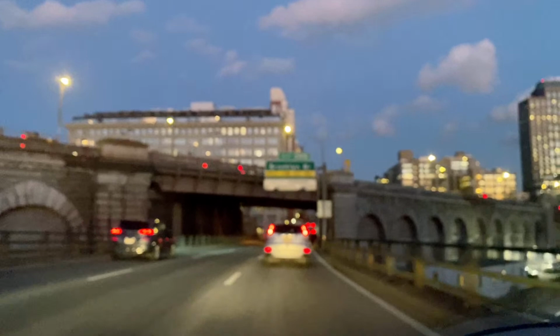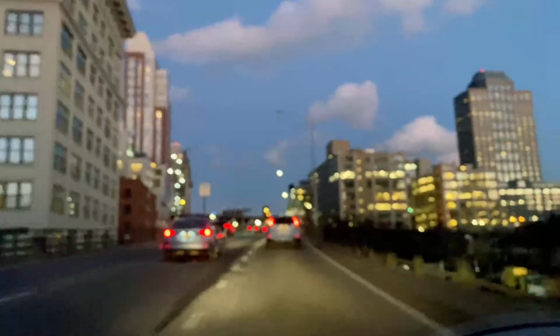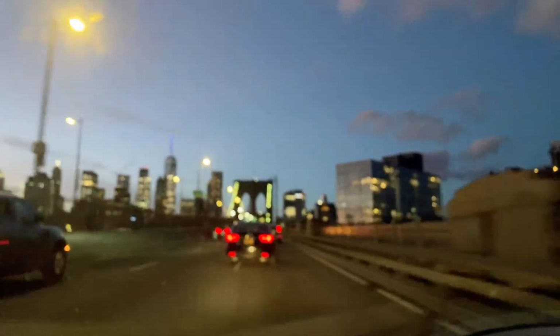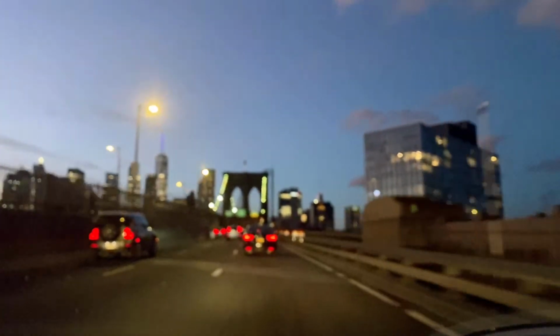Take exit 28B on right to Brooklyn Bridge. Continue 1.1 miles, then turn left on 8th Street.